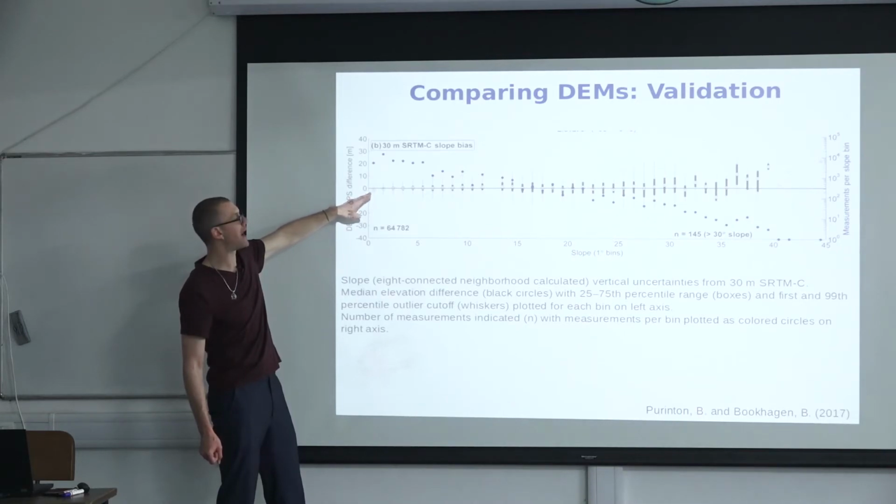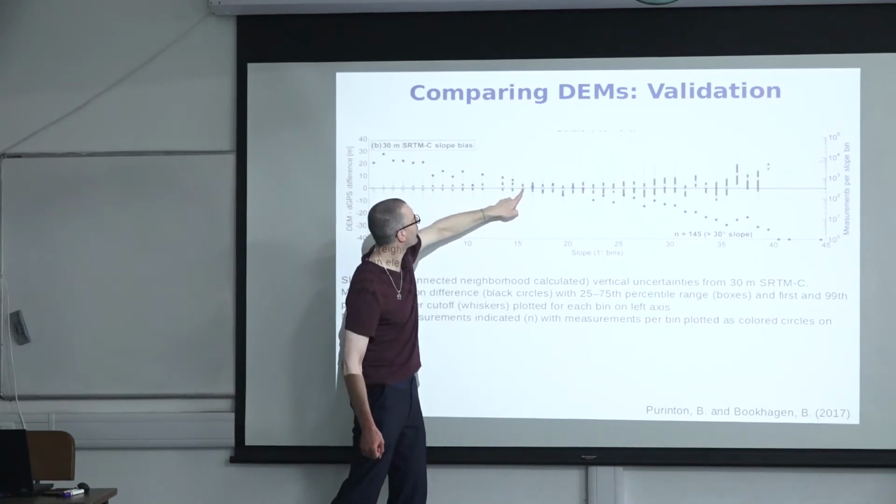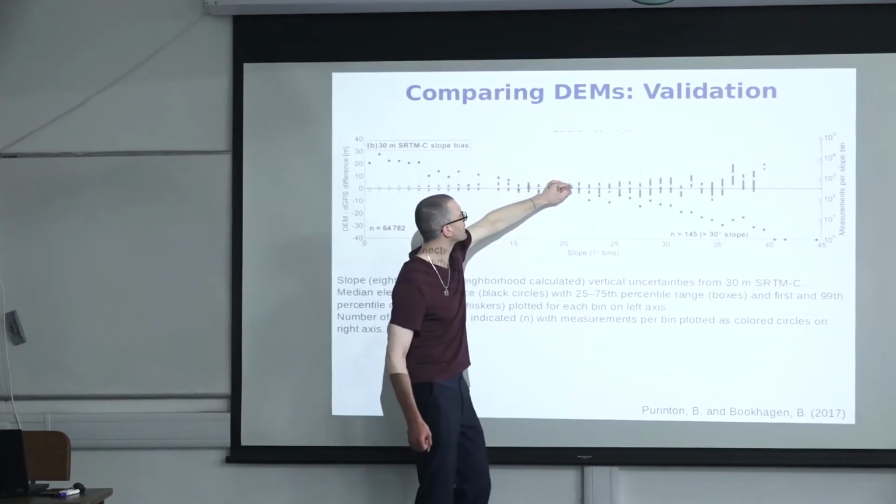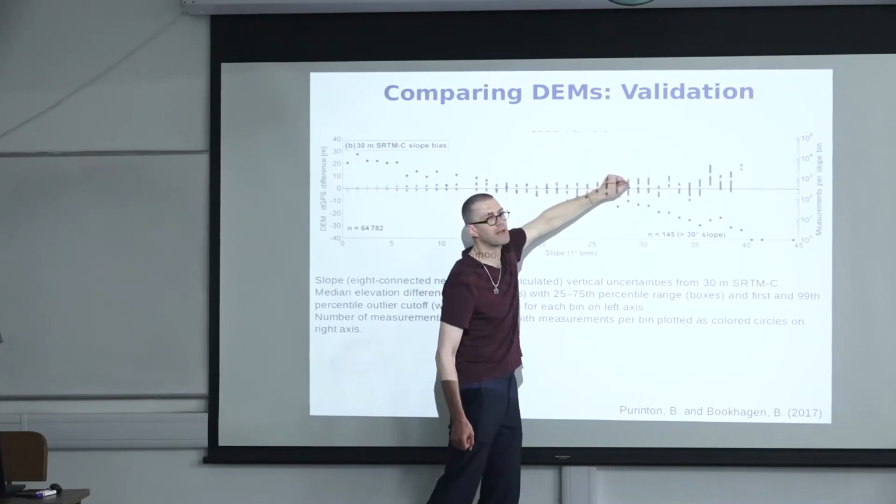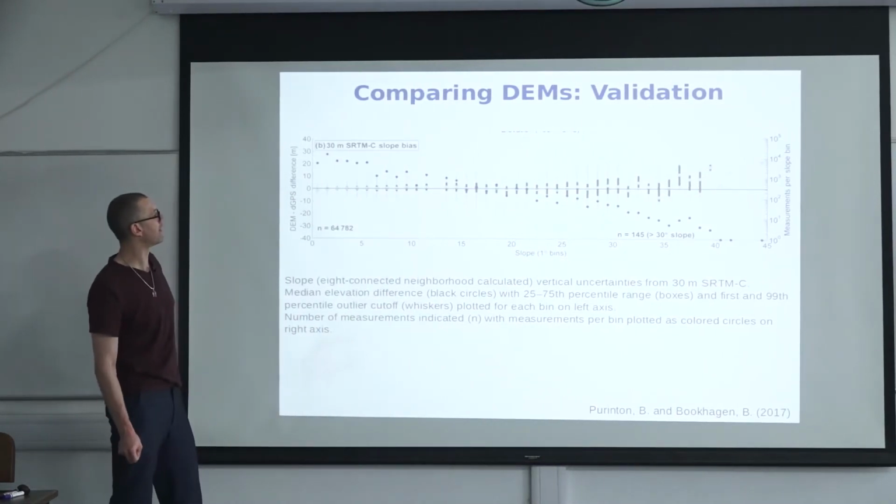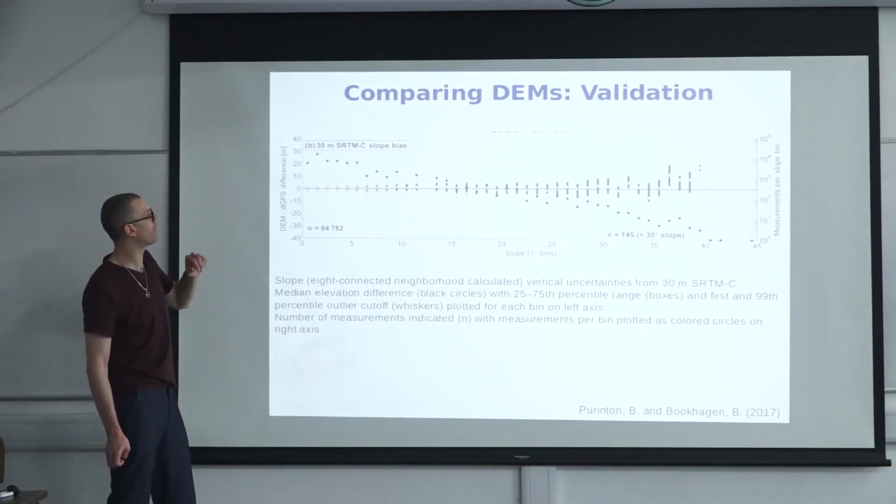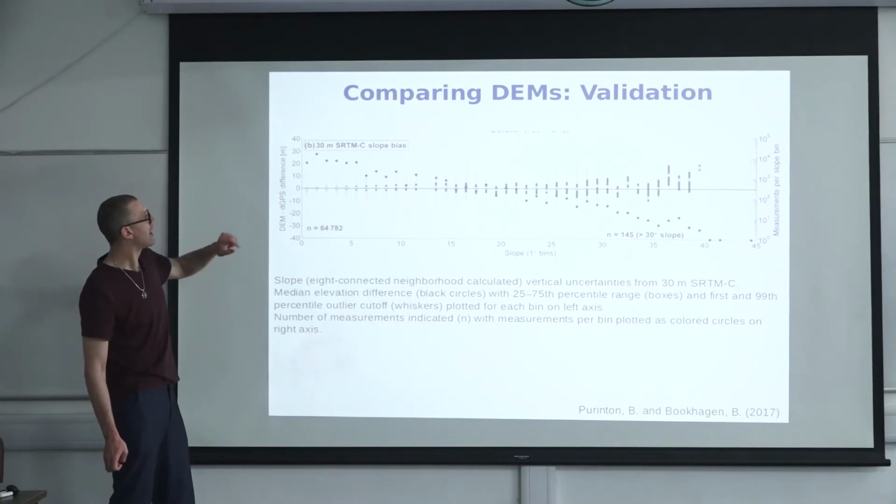We have very low height difference. If we go to higher slopes, you see that those black lines start getting bigger, and you get bigger and bigger uncertainties, just because the radar data has more problems deriving slopes from steeper terrain.